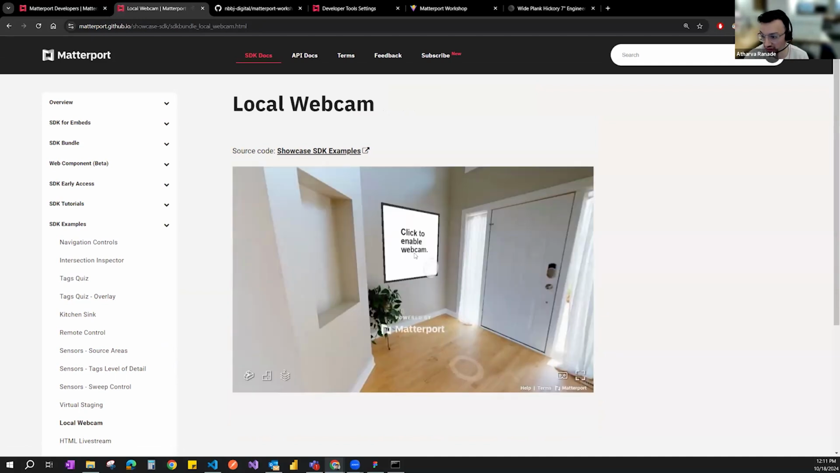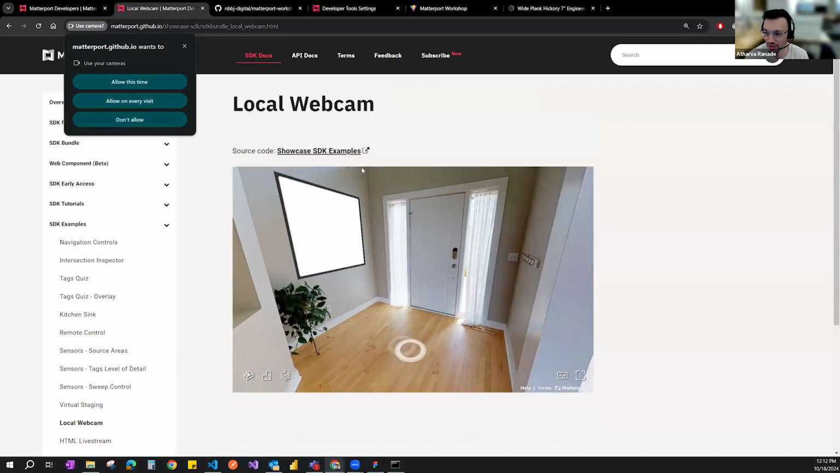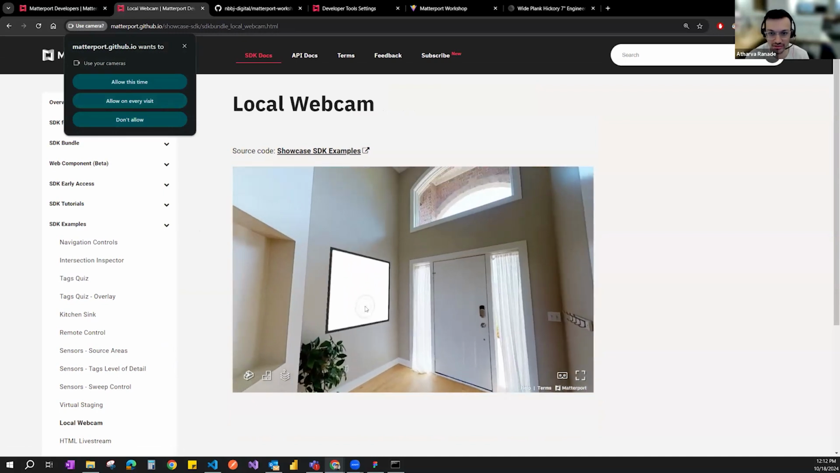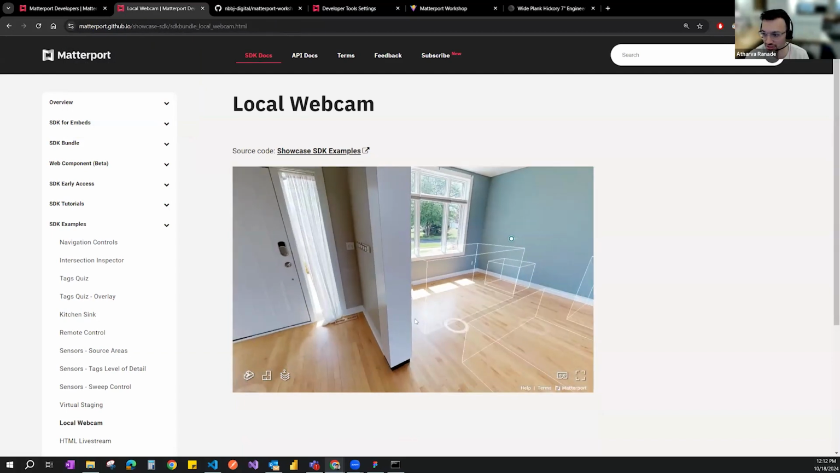You can also scan, or you can do a webcam. So you can have your own device show up, so you could essentially be embedded in that space. You could have your live feed going into the space over here. I'm not going to do that today, but you could have your hardware connected directly into the Matterport scan to have this functionality work.